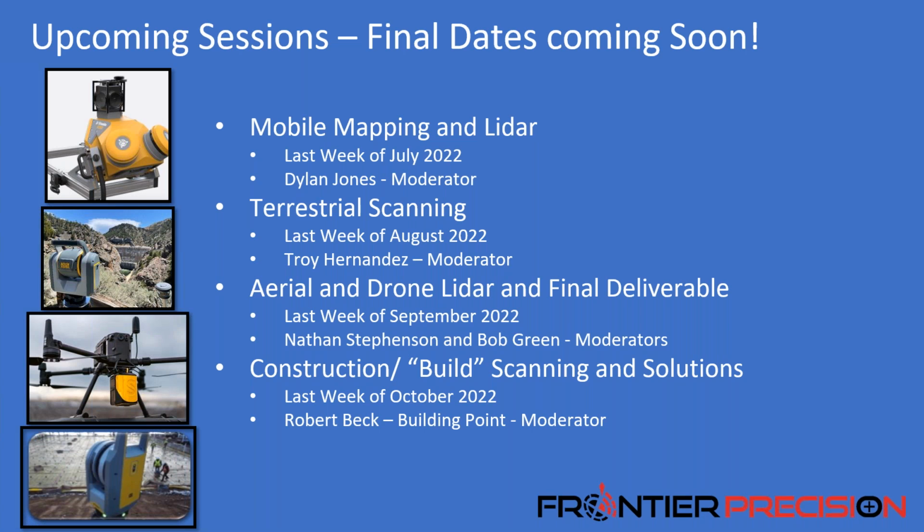Then we're going to end our presentation with Robert going more into detail with the build team and construction deliverables, which is becoming huge. I remember back in the late 70s, I helped with the State Street building in downtown Boston, and we were hired because the building wasn't going up straight.